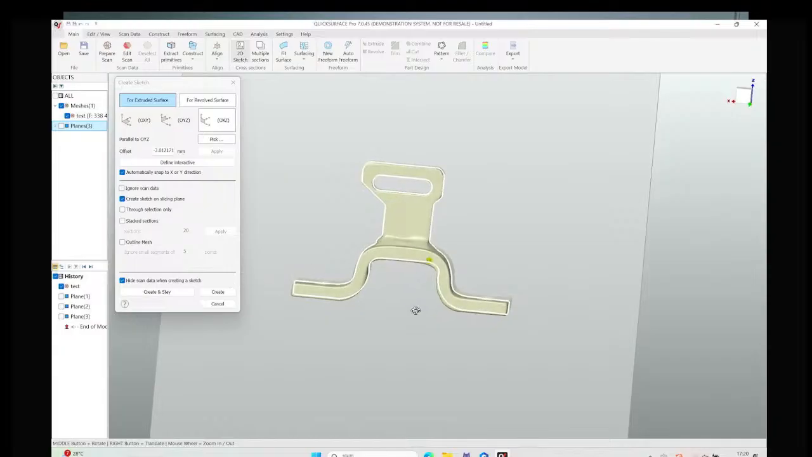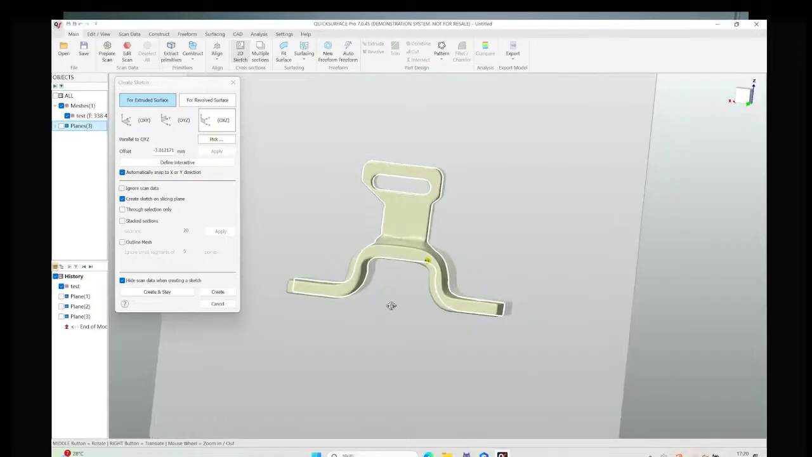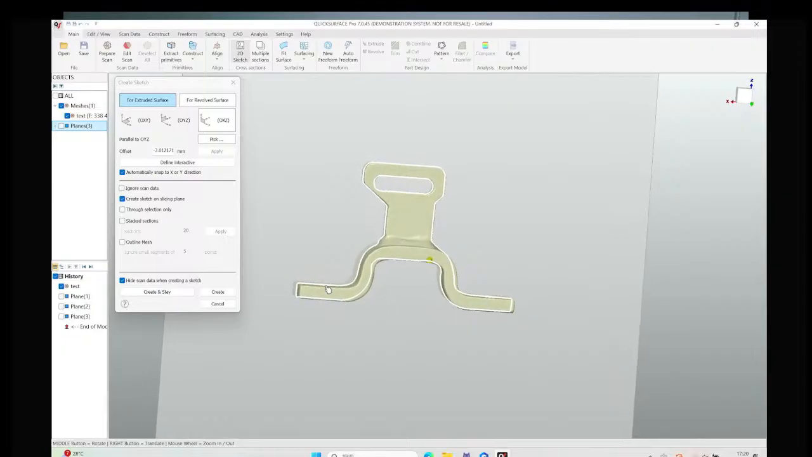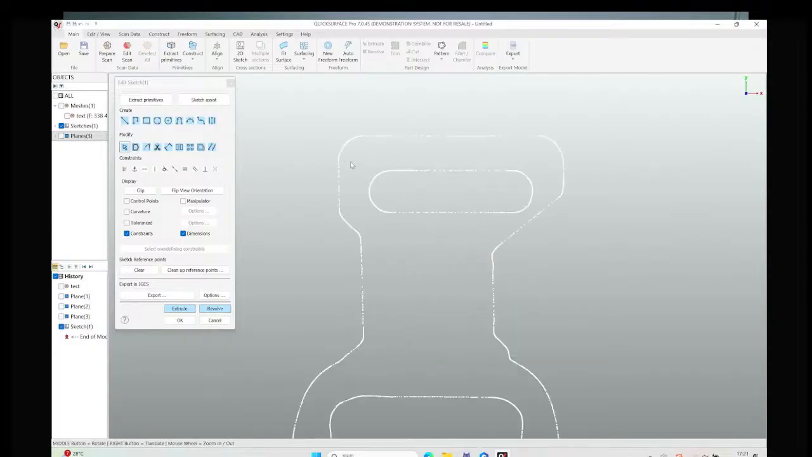That means with all the geometric features projected in the software, we can draw the exact lines, arcs, or other curves based on the 2D sketch. Click create, so you can see the point cloud projection was created just now.